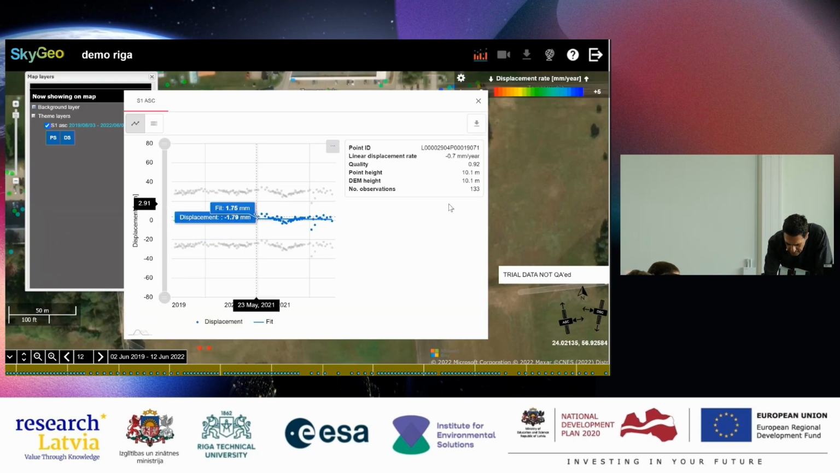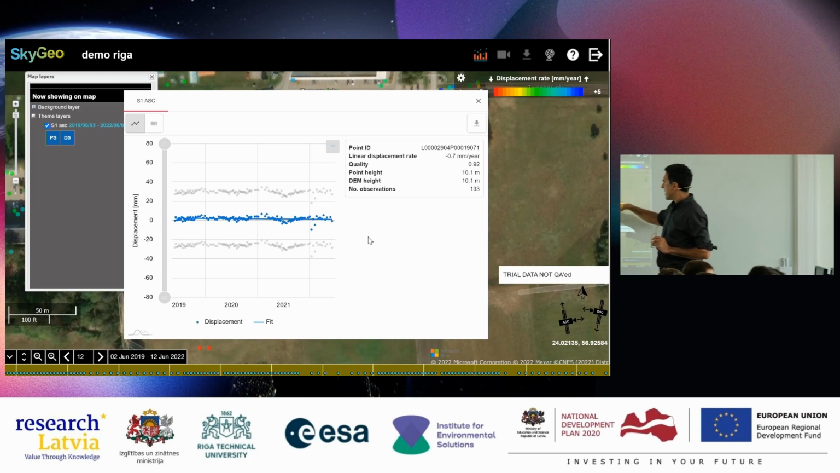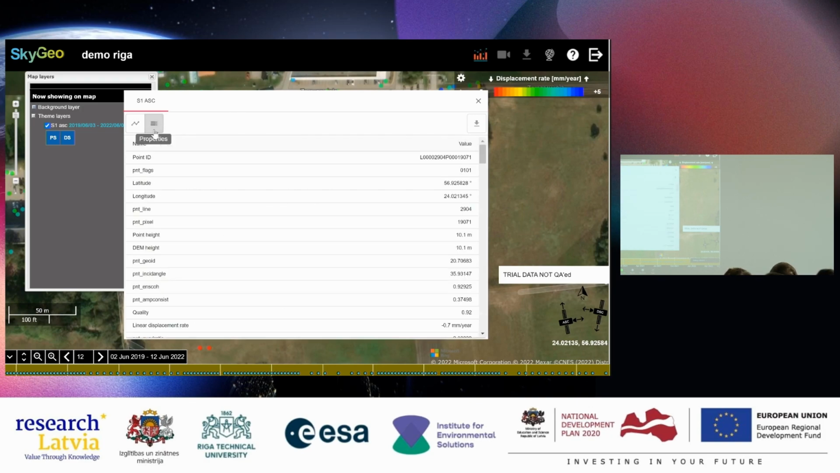So what you see here is this particular point and how it behaves over time. It has a point ID with an L that stands for lines, a P that stands for pixels. So we have a matrix where every element in the matrix has a number so that we can talk about it. And it has a linear displacement rate estimated here from these data. It has a quality that we just discussed. It has a point height and a DEM height, and there were 133 observations. Point height and DEM height I'll discuss in a minute, but basically there is much more of this point, and then you can see that if you click on this properties button over here.